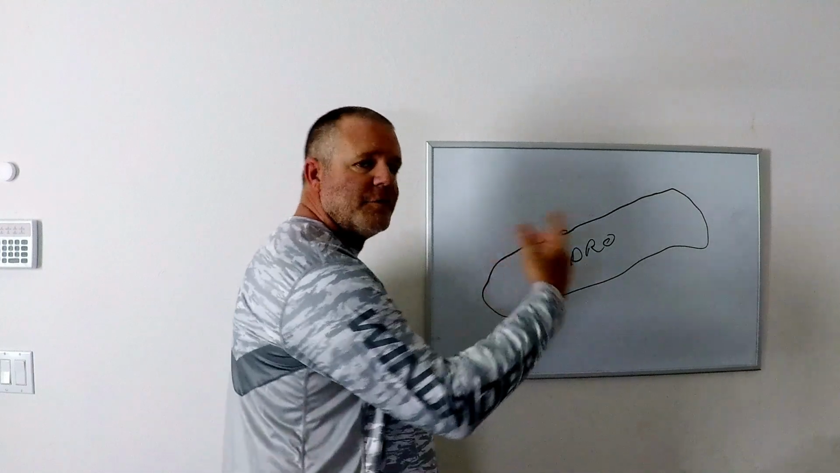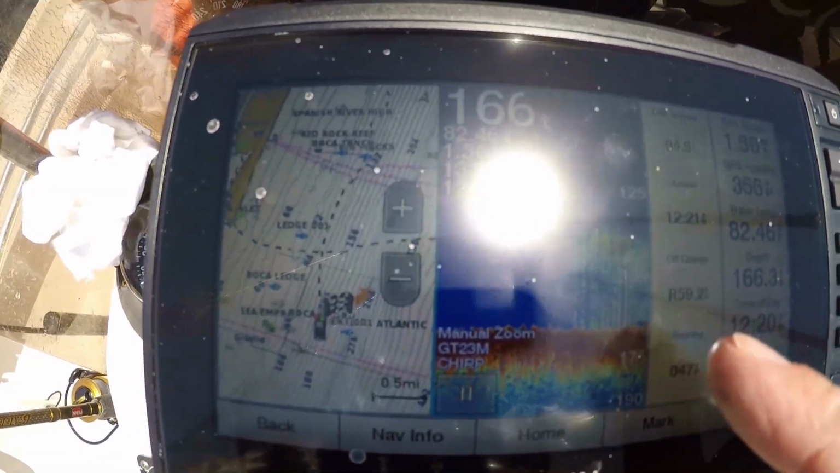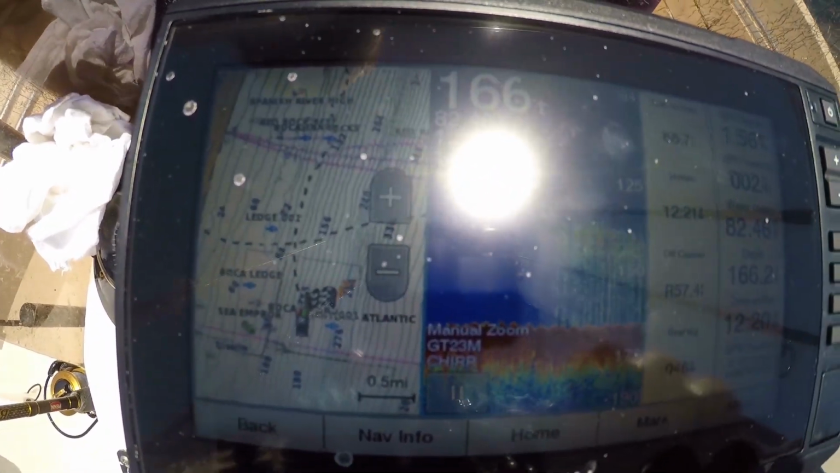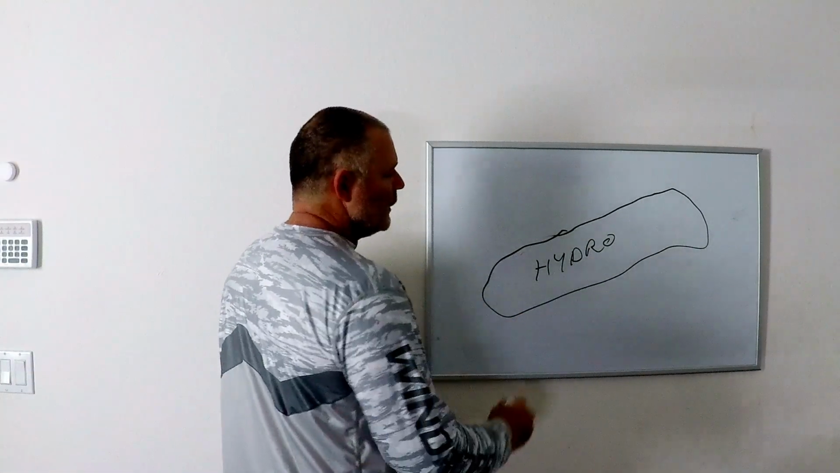First, you want to find your wreck. You see it on your fish finder. You're going to see a giant relief structure. What you're going to want to do is try different things. Let's figure out which way our drift is.